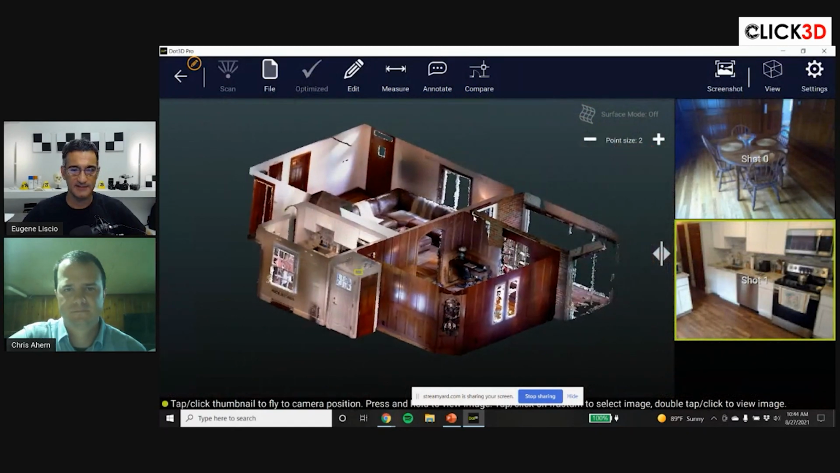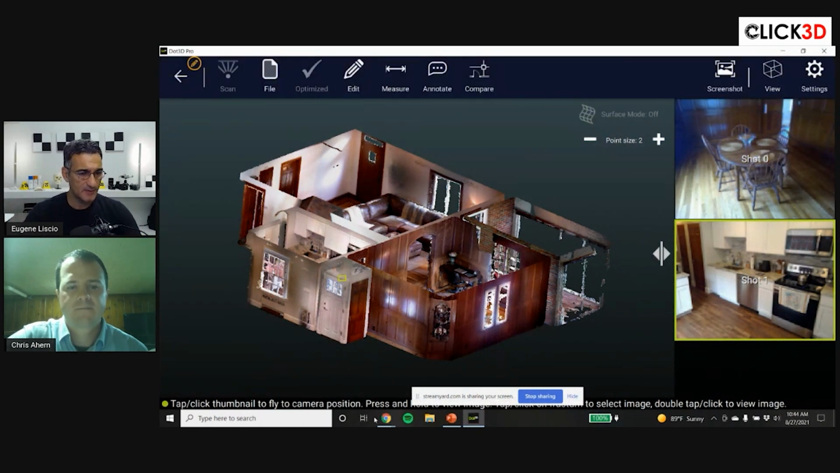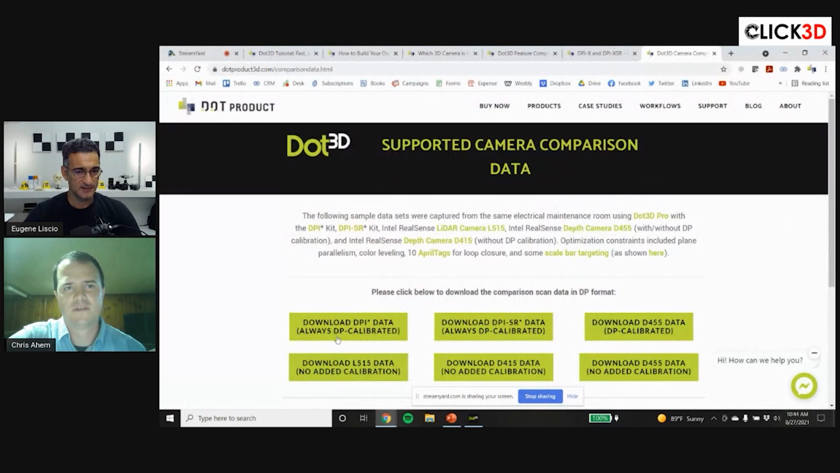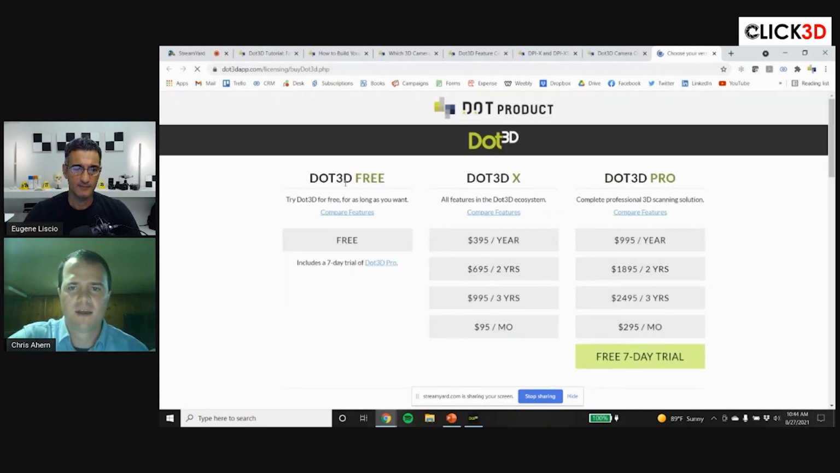Yeah, I would recommend if anyone wants to try this out. Do you have a demo, like if somebody signs up, what do you have that they can play with? Yes, we do. If you just go right to our website, in the subscribe to Dot3D tab here, you have all the different options. But first thing you see here on the left is Dot3D free. You'll notice that Dot3D free also includes a 7-day trial of Dot3D Pro. So just follow the steps to download and activate here, and you'll be all set.